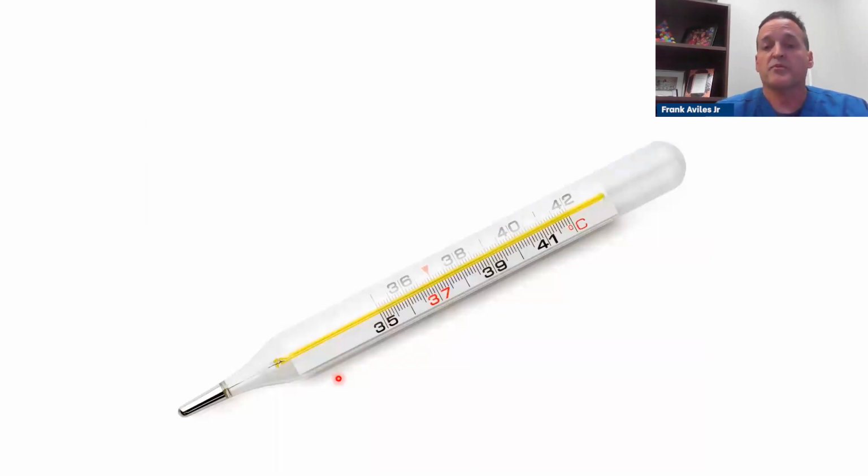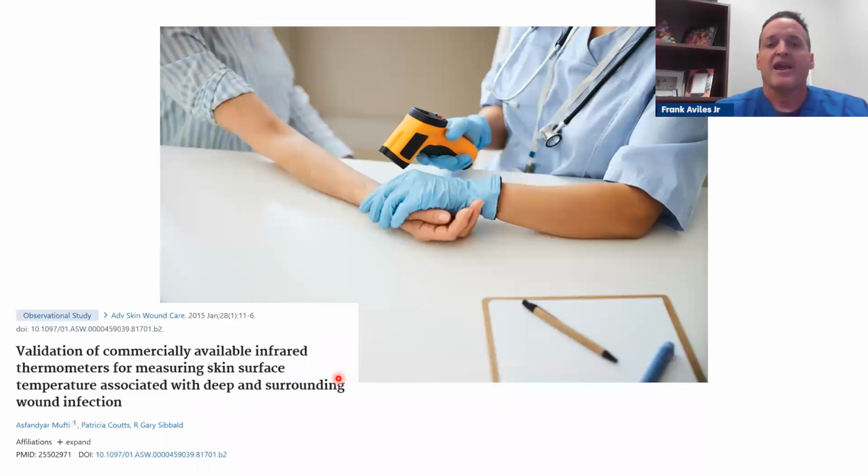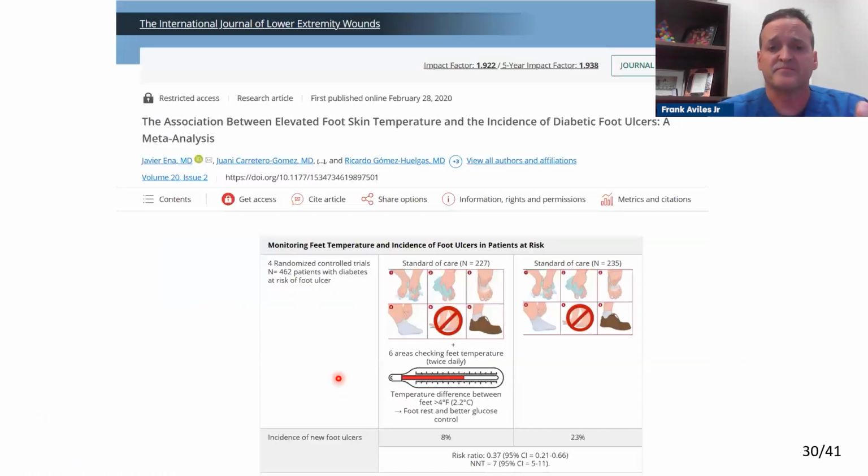So as we progressed, we started looking at temperature, and we know that if we have a fever, we may have a systemic problem. And then we moved on to laser thermometry. And this is what got my attention back. Dr. Gary Sibbald did such a fantastic job explaining that if we had a 4-degree Fahrenheit difference between one extremity and the other, then we have abnormal inflammation. And so I took a lot of the work that Dr. Sibbald did and put it in a different perspective.